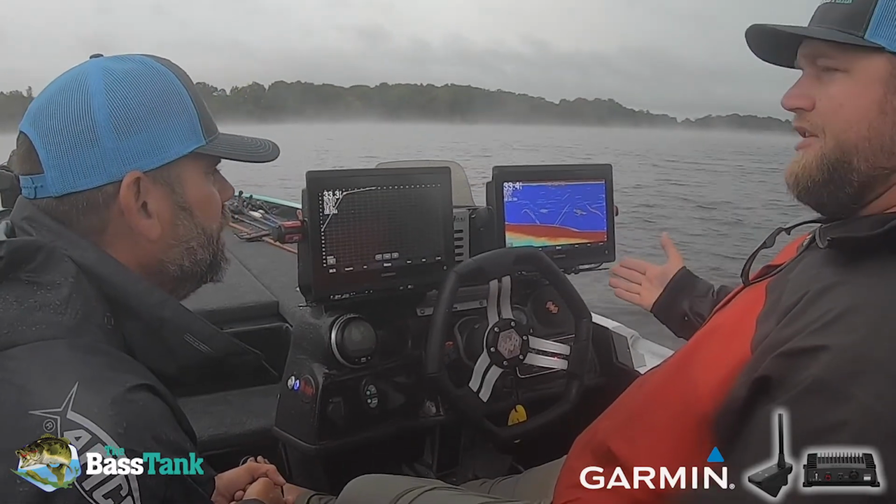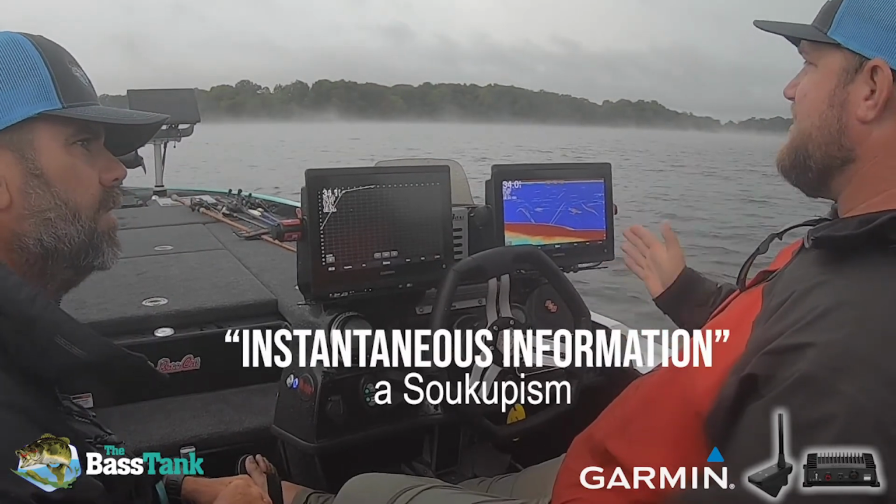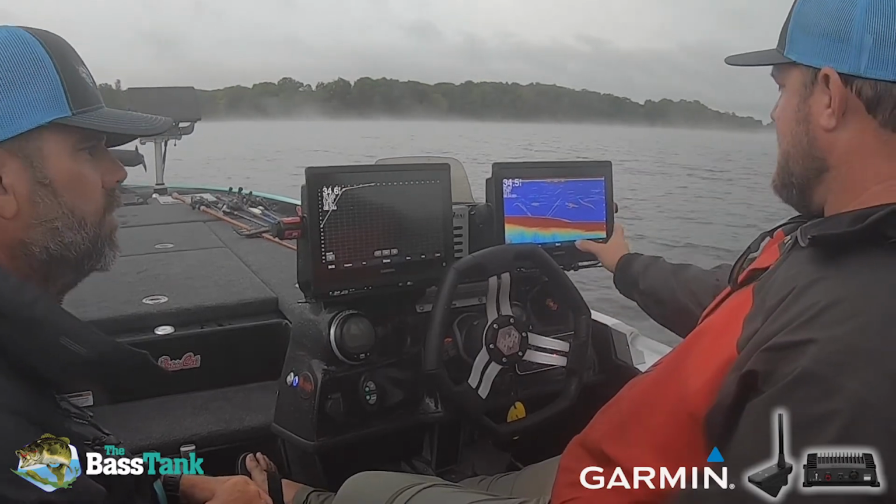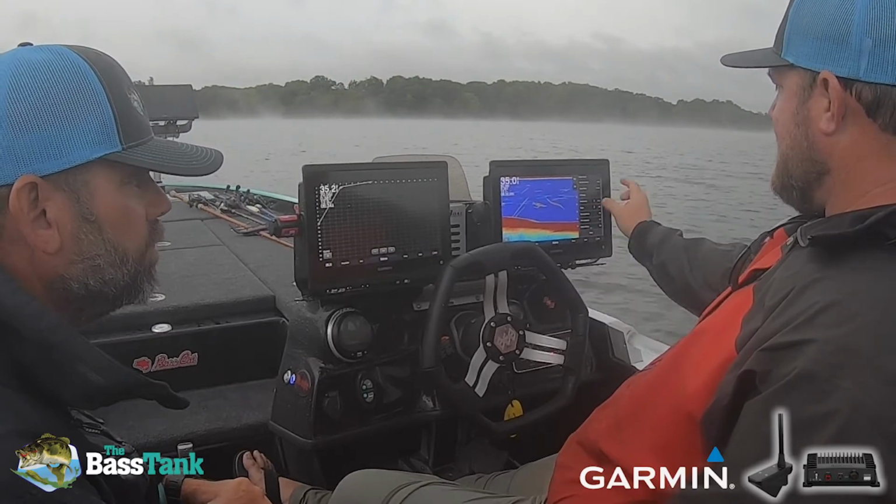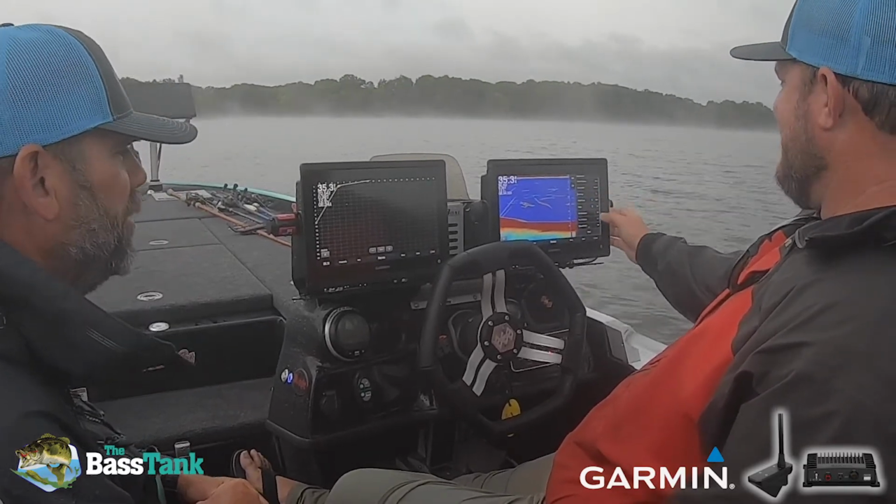You remember the old flashers? Absolutely, instantaneous information. There's still a way to get that. It's the fastest way to get information. It actually picks up information faster than your Livescope, and it's just a simple sonar setup. It's going to be in appearances. You can see it right there: A-Scope.